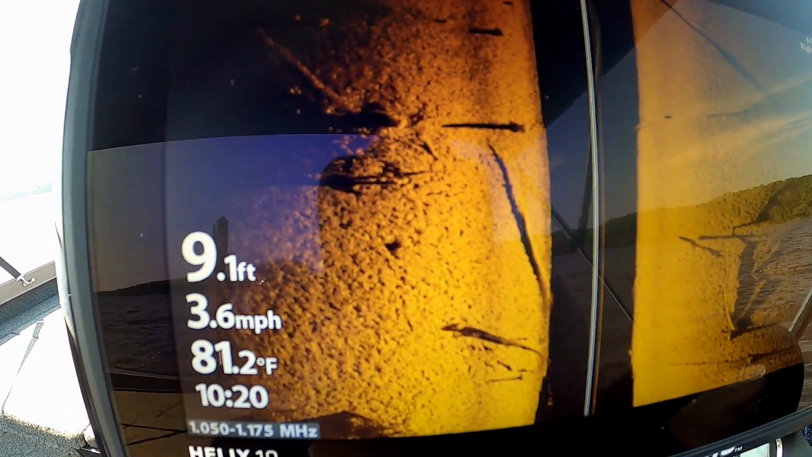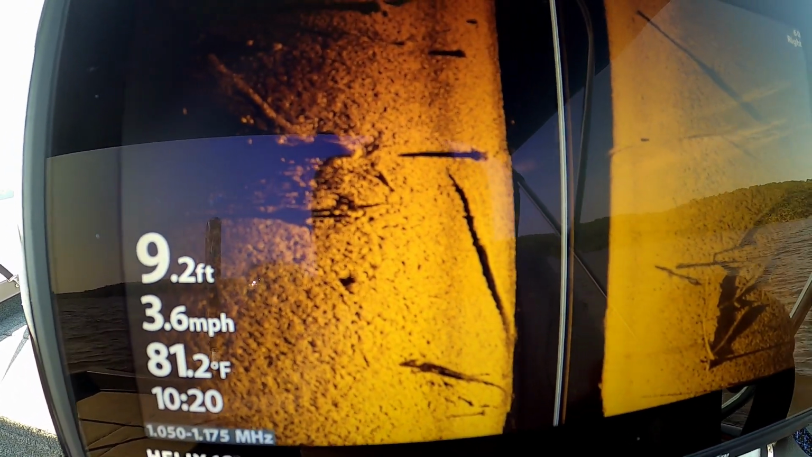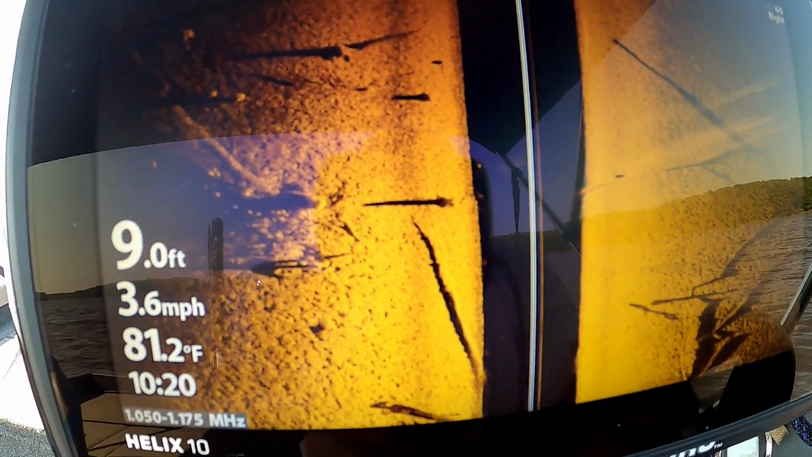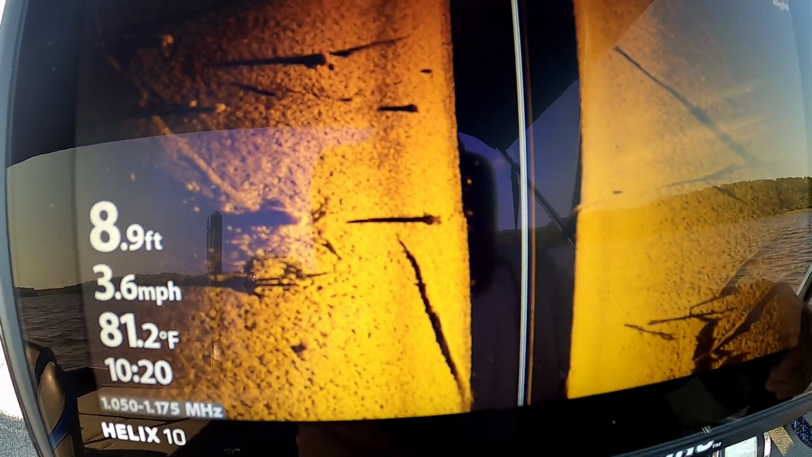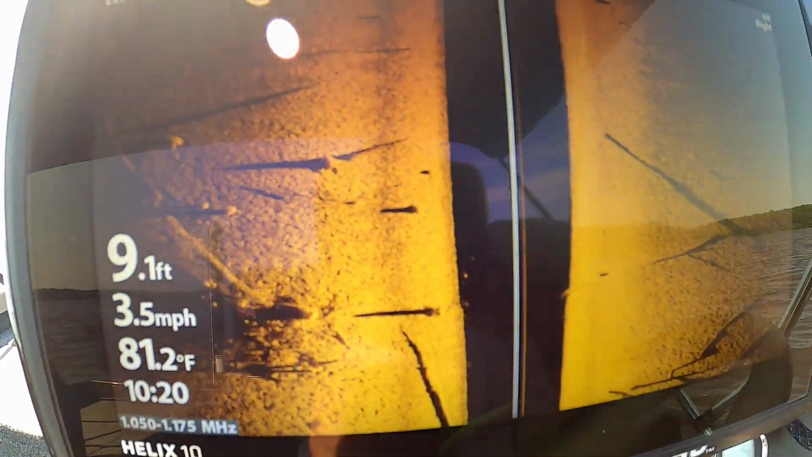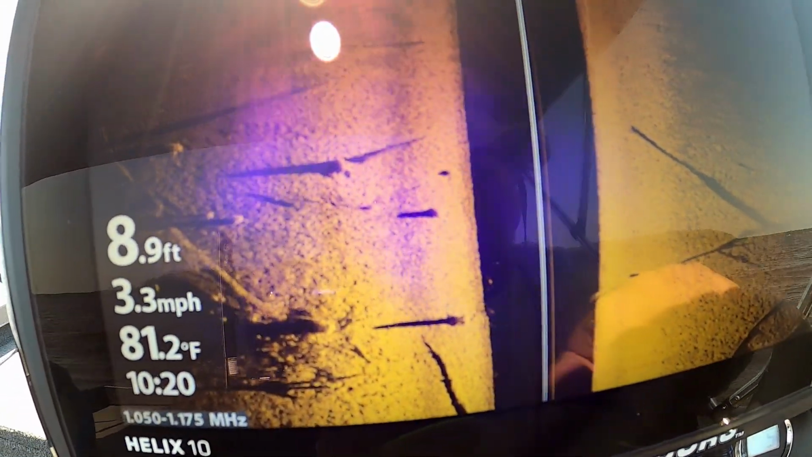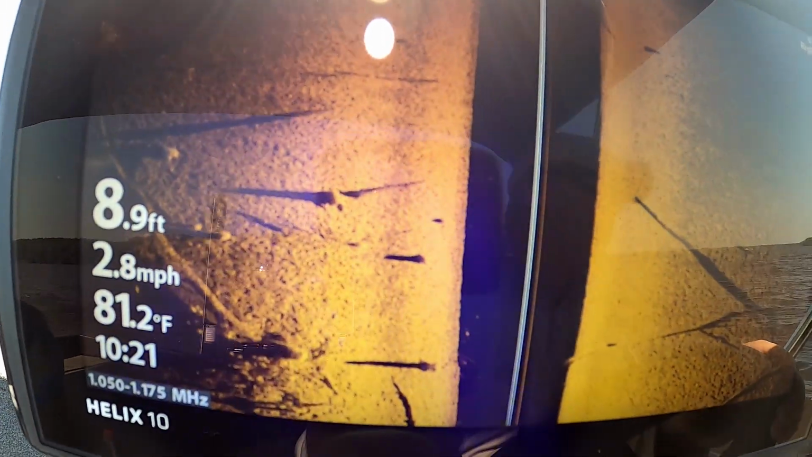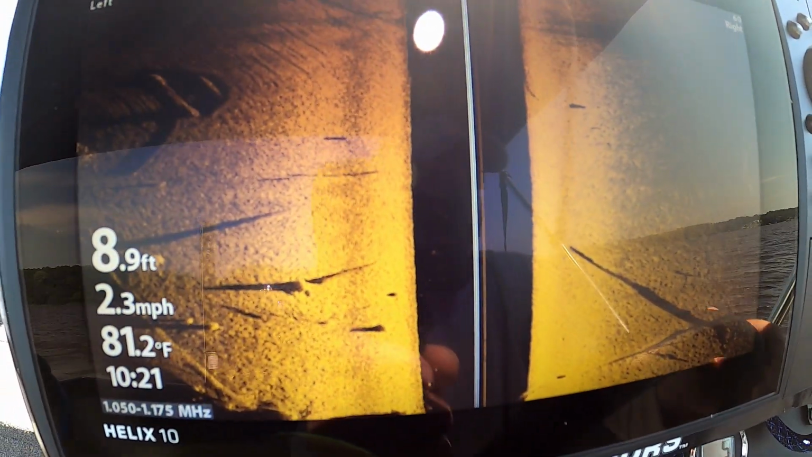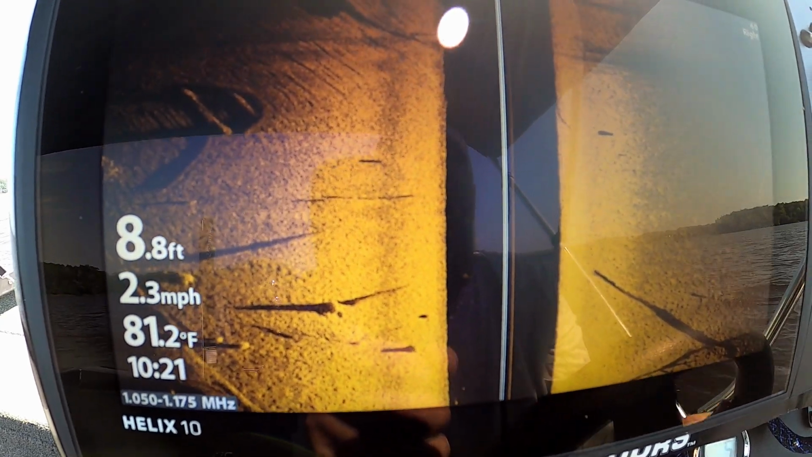We're going the direction we're going now. We're looking down the ledge. So we're going to turn around. They're right on the edge of a creek channel. We're going to turn around and go back the other way. See if we get a better picture of them going the other way. We'll get out a little bit deeper, look uphill at them, see if that helps.